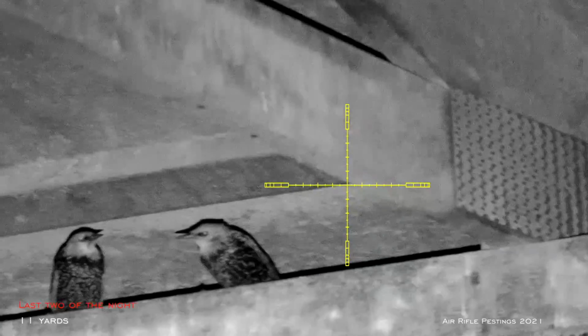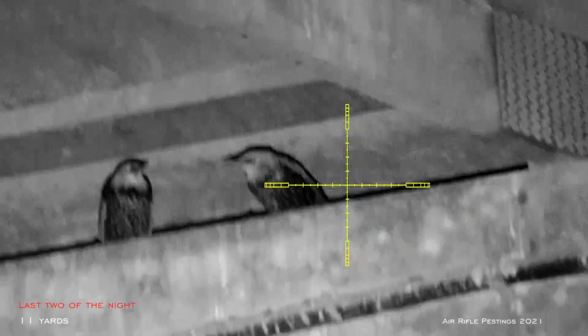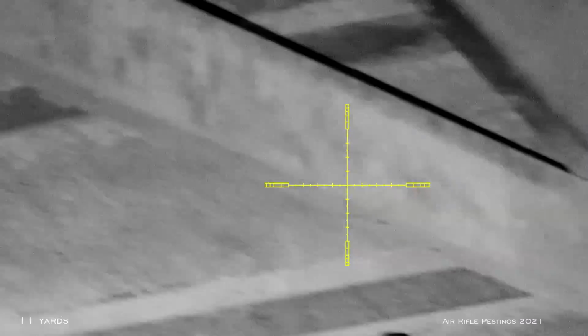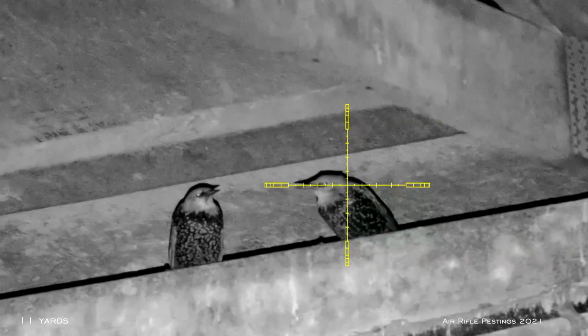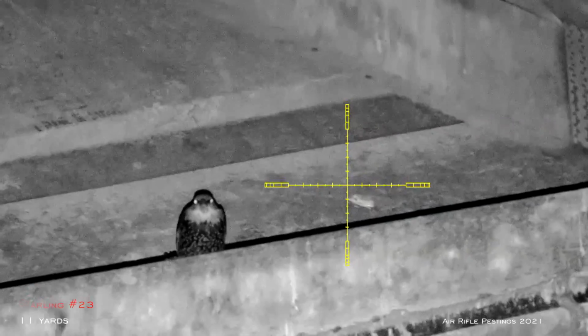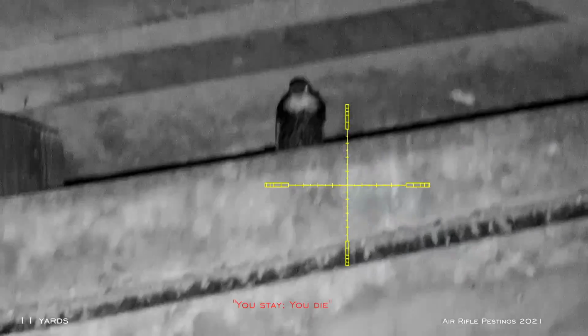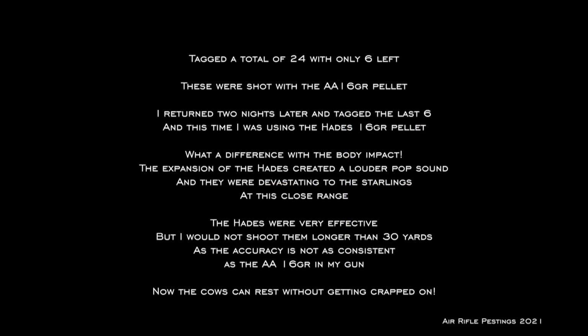So these are the last 2 starlings of the night that I saw. This is number 23 and number 24. They're about 11 yards away. As you can see, this setup is very effective because the second one just sits there. So it's easy picking for me. It's my favorite saying: you stay, you die. So I tagged 24, and I believe there are 6 left because when I came back the next time, I only saw 6. So all in all, there were 30 starlings that roost at this barn. So pretty much in 2 days, I was cleaning them up.